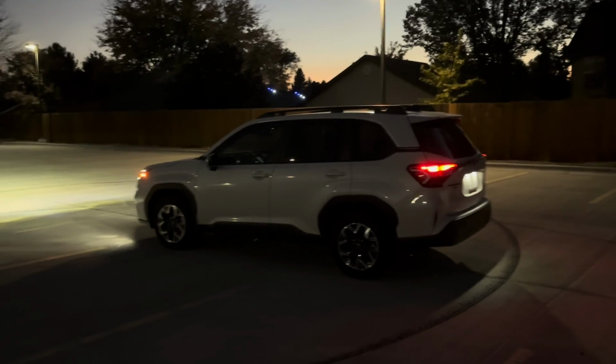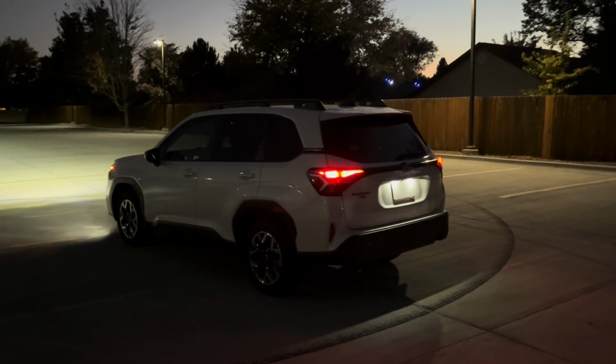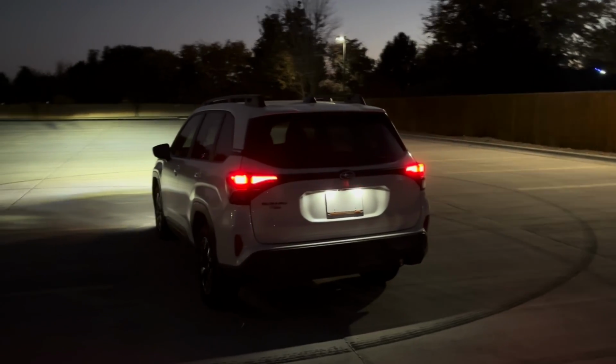So today I'm going to try to show you a lot of cool stuff about the Forester at night, maybe a few tricks and gimmicks that you don't already know. But anyways, we're going to start with a walk around. I'm going to show you what the LED lighting front and back looks like.